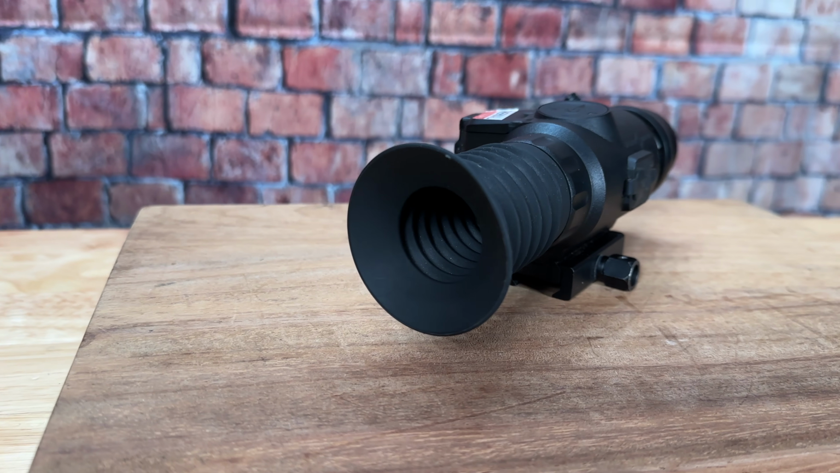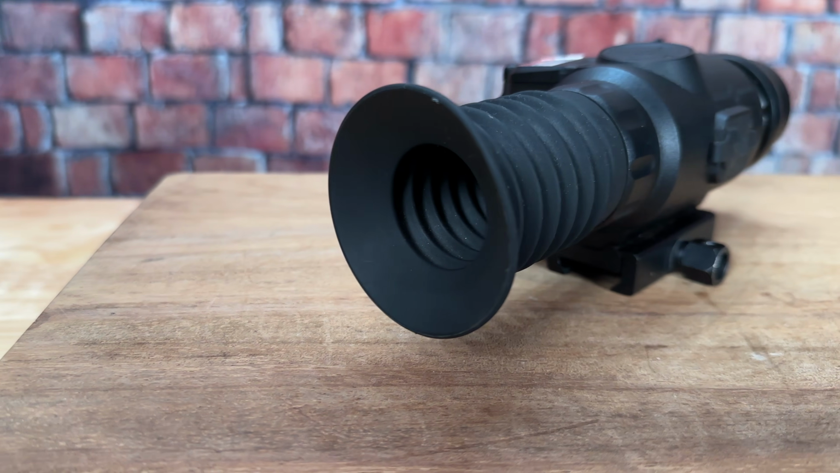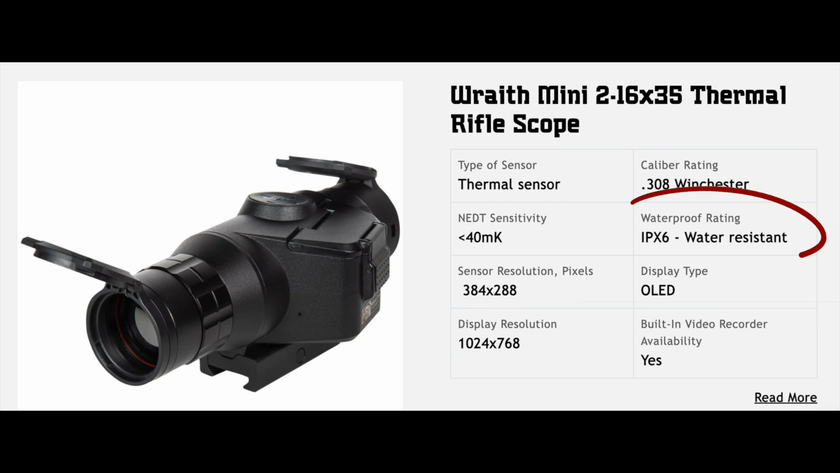As I mentioned, it also comes with a rubber eyepiece to minimize the light that can be seen coming from it, so hopefully you aren't lighting up your whole face while hunting. It is rated IPX6 waterproof, so it should be fine with rain, but not submersion. I have hunted on a few evenings when the dew was pretty heavy, but that's as close as I've got to getting it really wet.